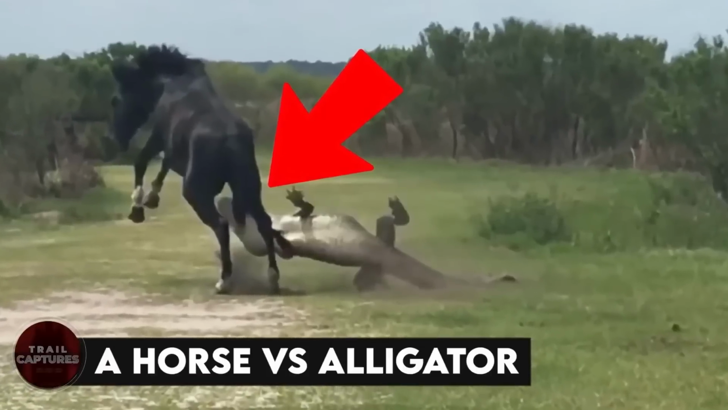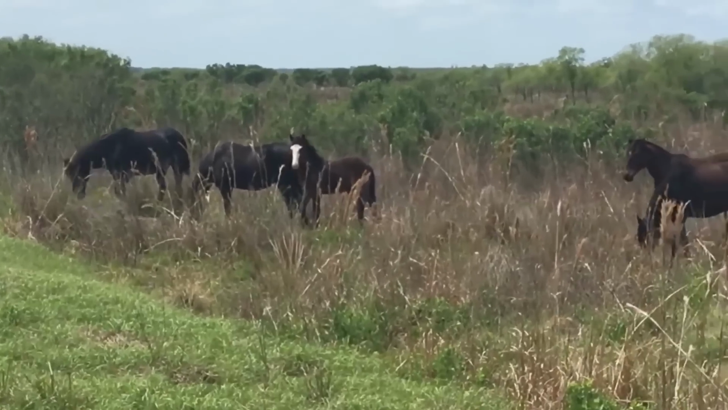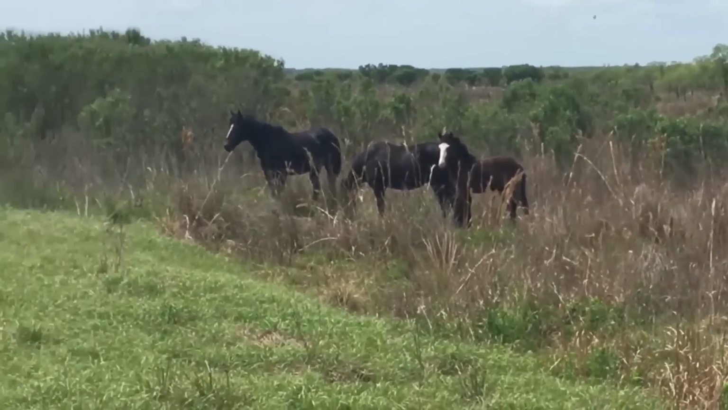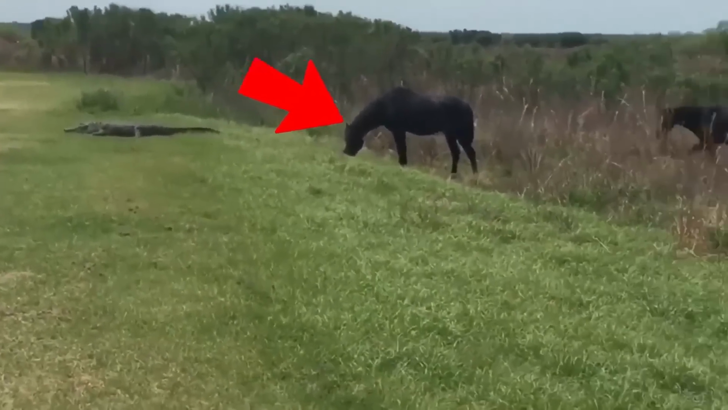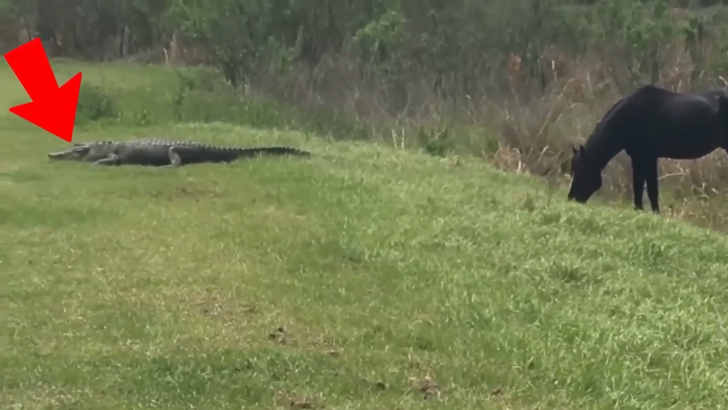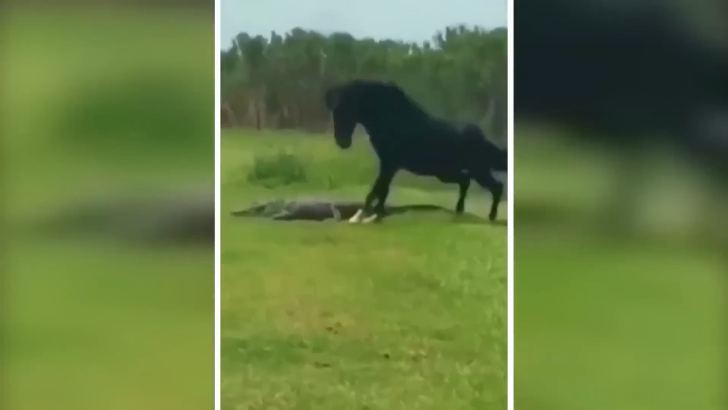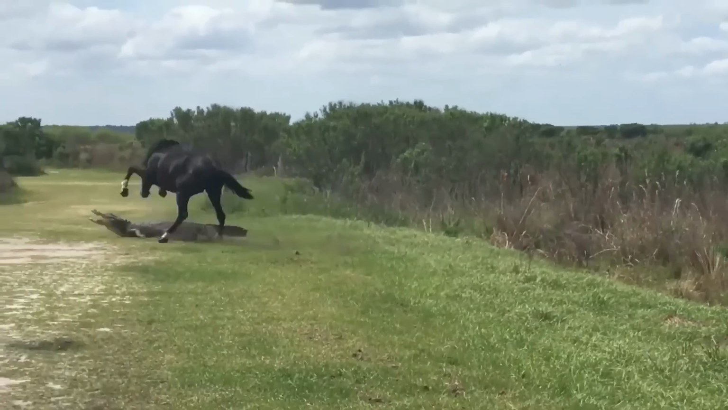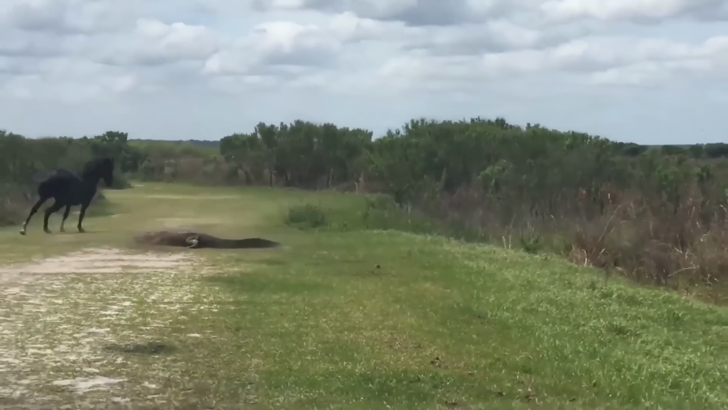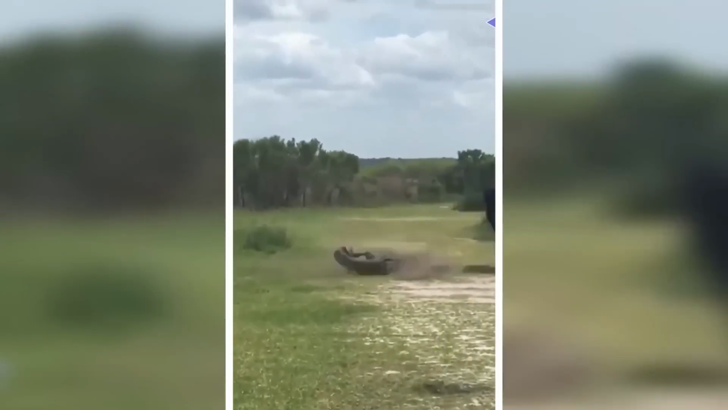A horse versus alligator. We've brought another amazing adventure of wildlife for you. Just see this black horse grazing peacefully. But this peace is short-lived. Can you see the alligator behind him? The horse attacks the alligator after eye contact for a few seconds. We can hear the sound as horseshoes clash with scaly skin. It is another battle of survival and strength.